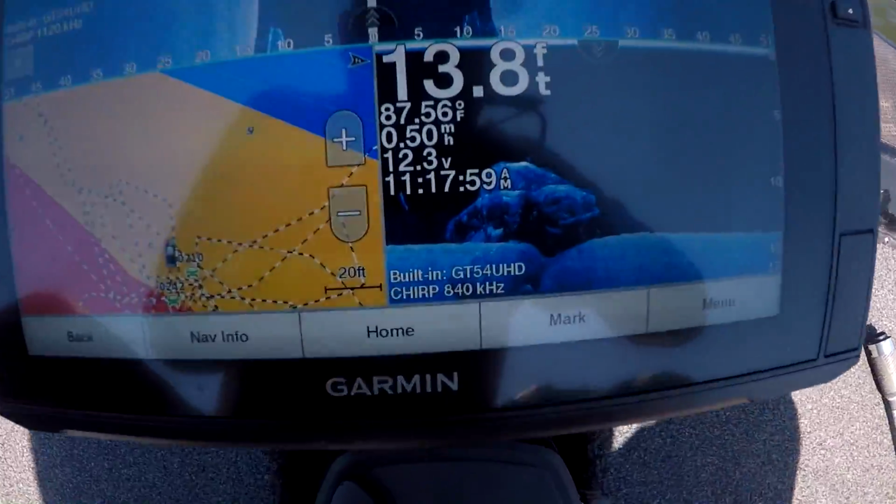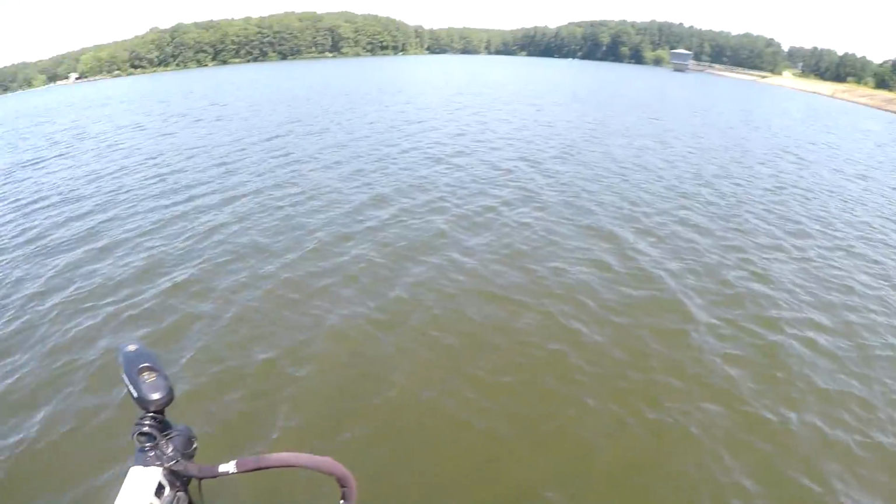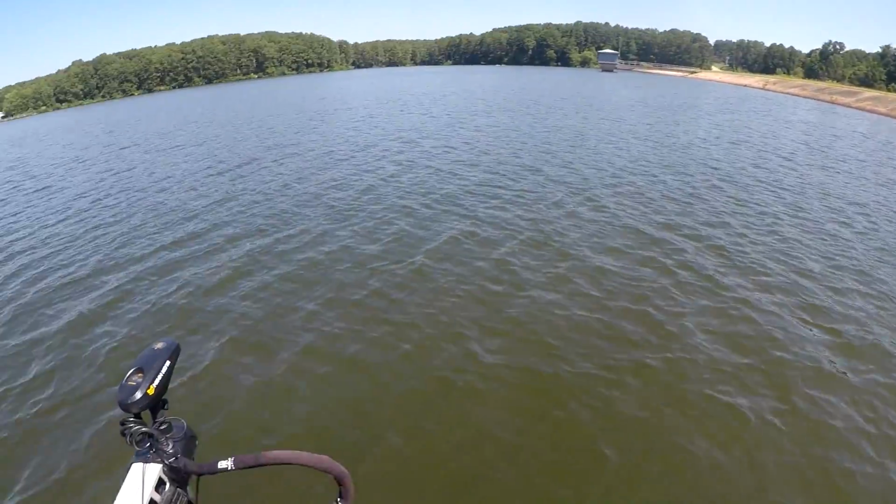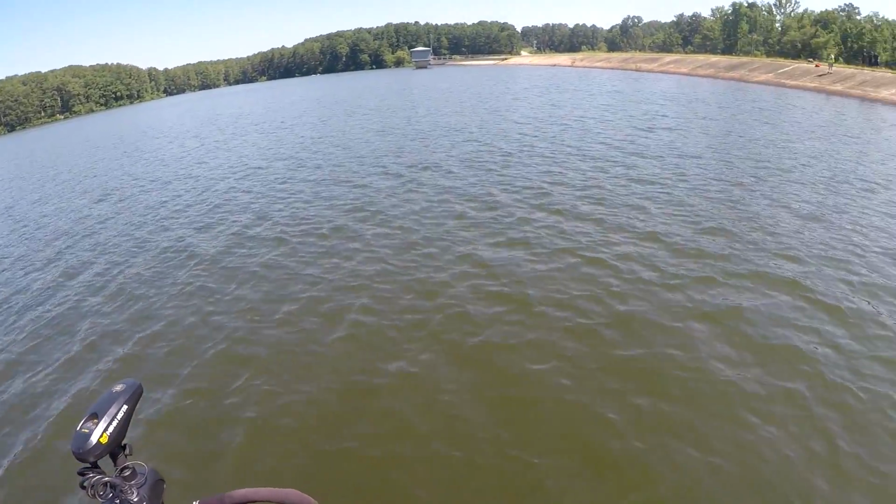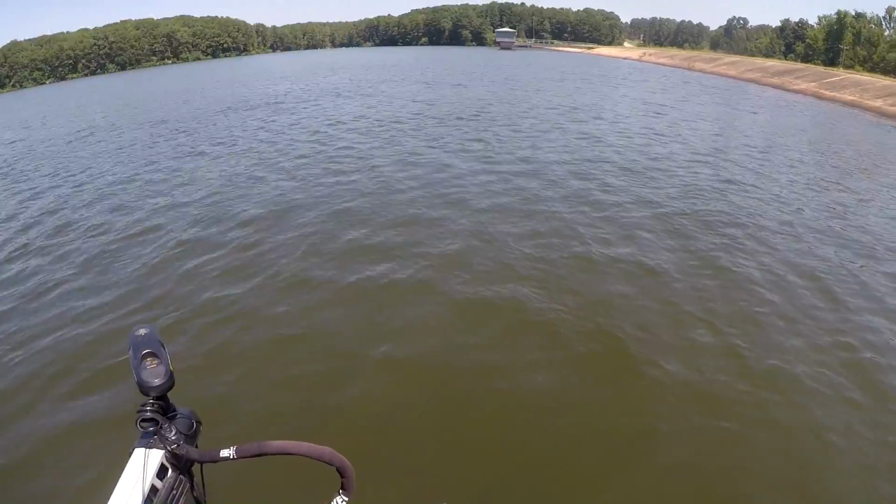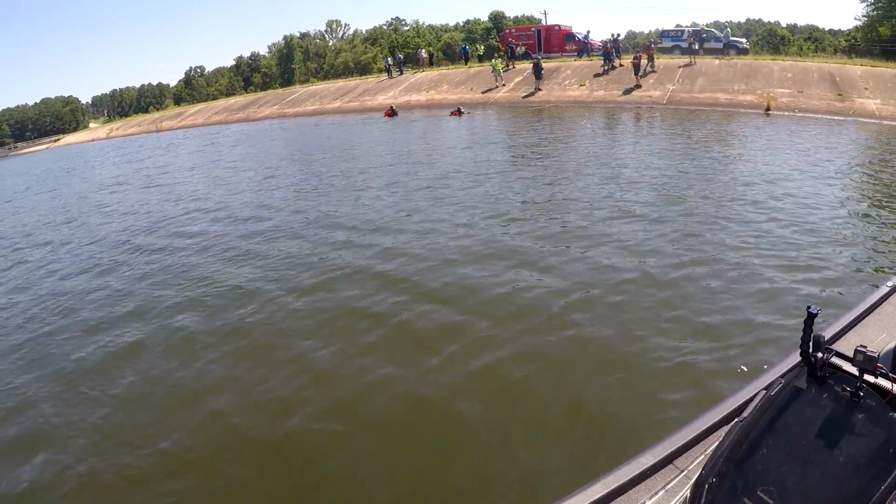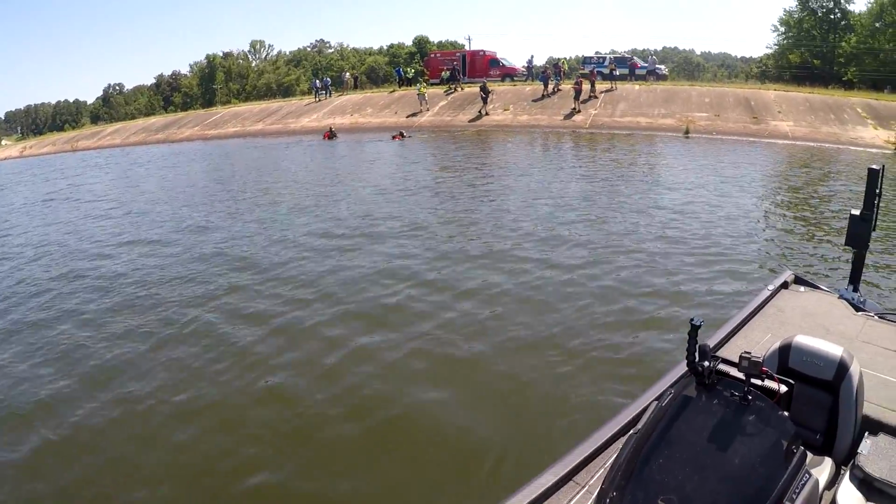Guys, I just found another car. That actually looks more like a truck. So they're going to go ahead and see if they can try to find this one too. This is crazy. So they're about to go down and look at this truck that I found down here, to see if they can get anything out of this or if it's worth pulling out.